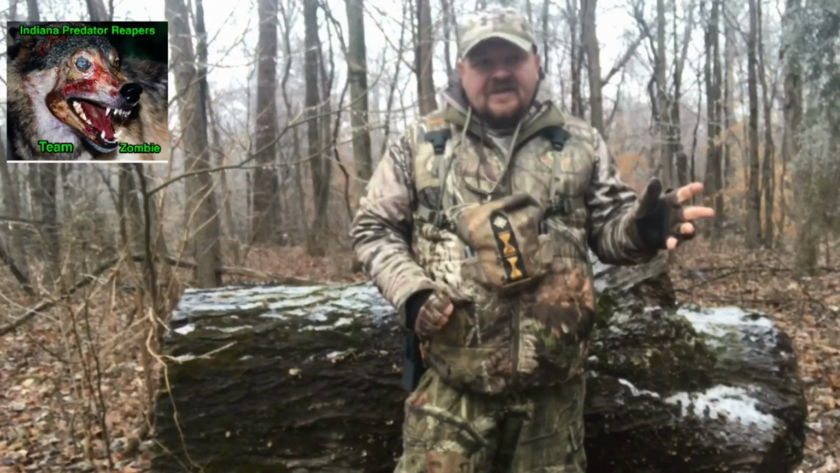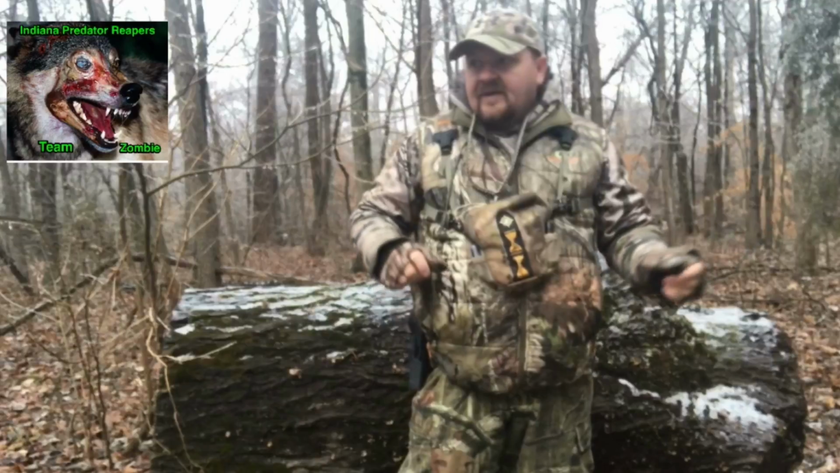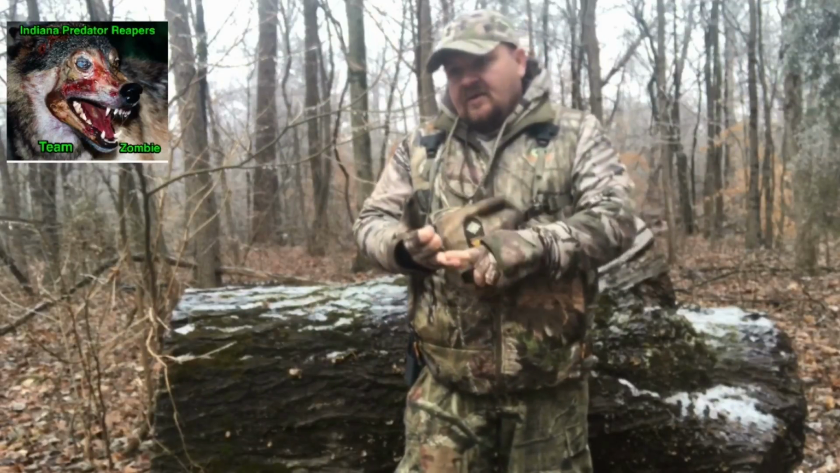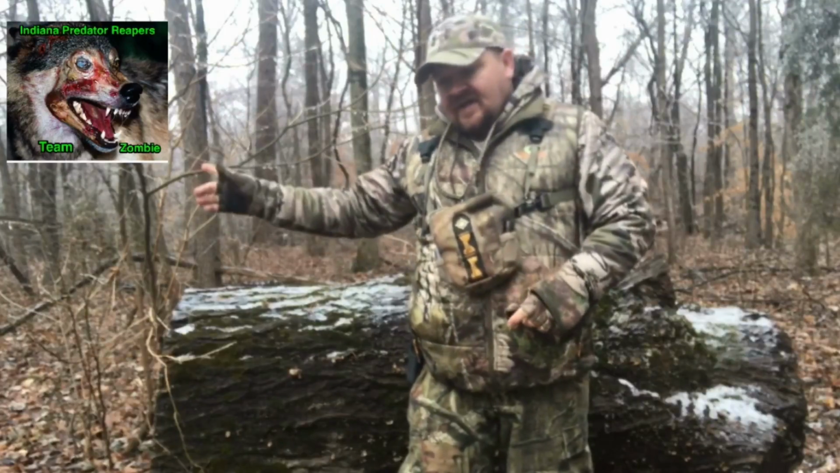Myself, Jamie, and Tommy pile up in my Ranger. We go to one spot in the county. Brandon and our good buddy Robert Hall join up. They jump in another Ranger, go to this side of the county.